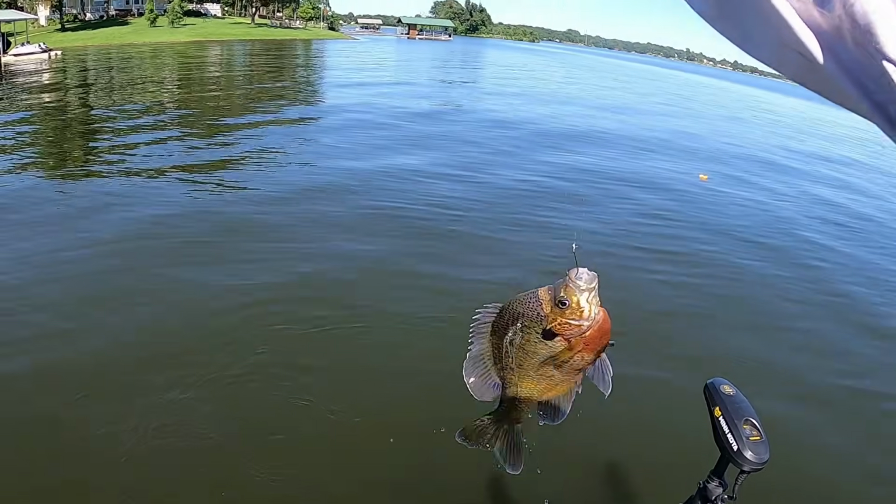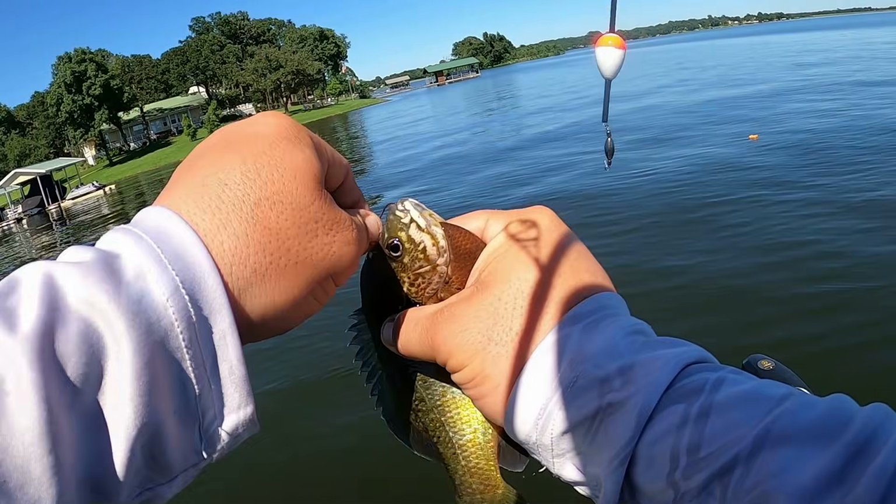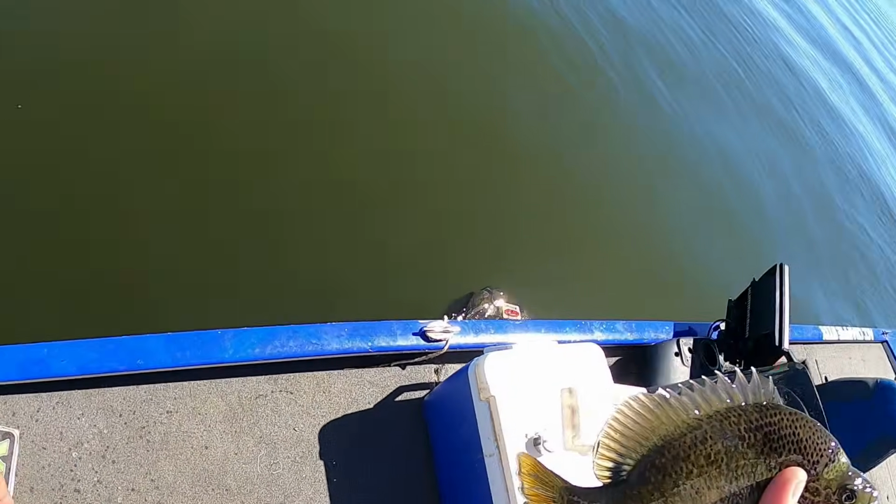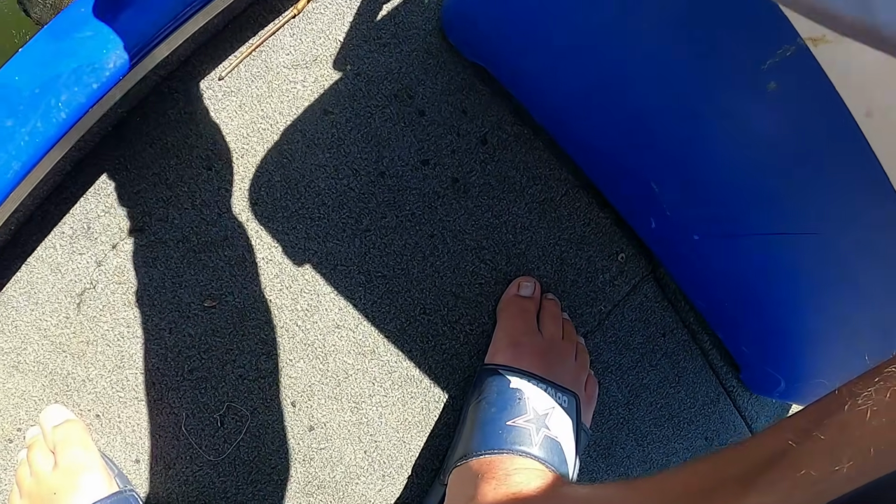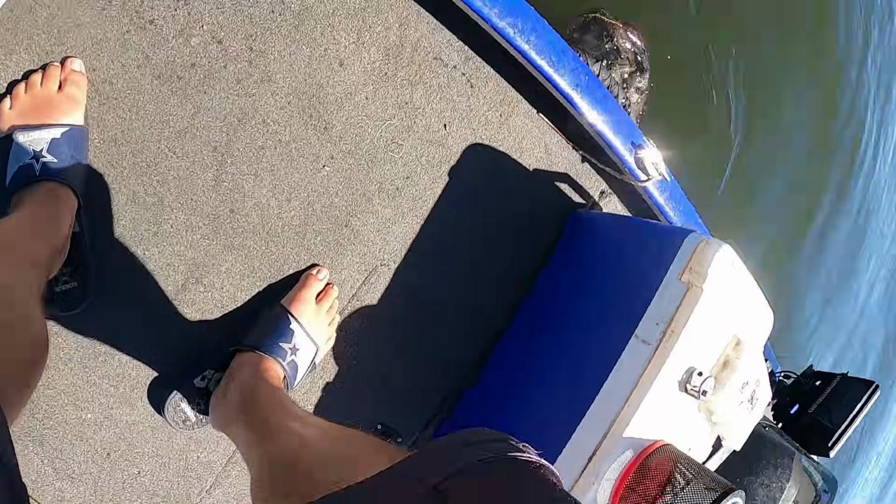Okay. Hey, not as big as some of those ones that we've caught today, but still a good eater. Good eater bluegill, that's what we want. Clicker says 18, guys. 18. Thump net getting a little heavy.